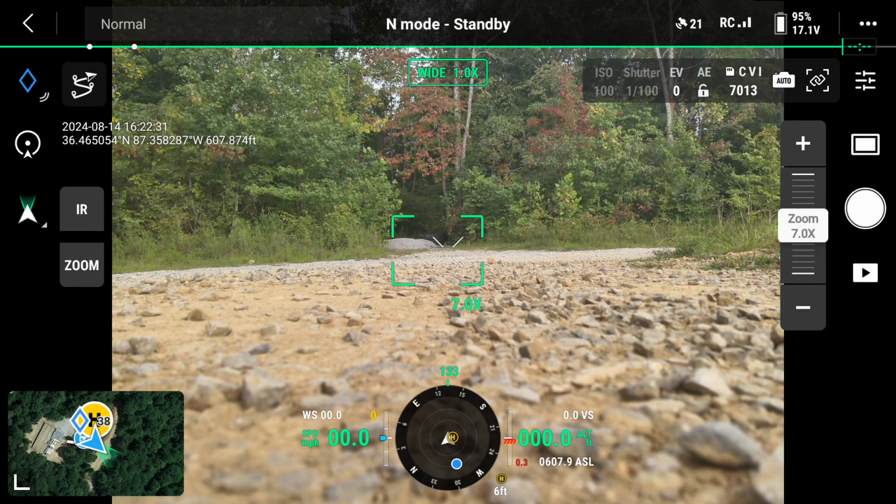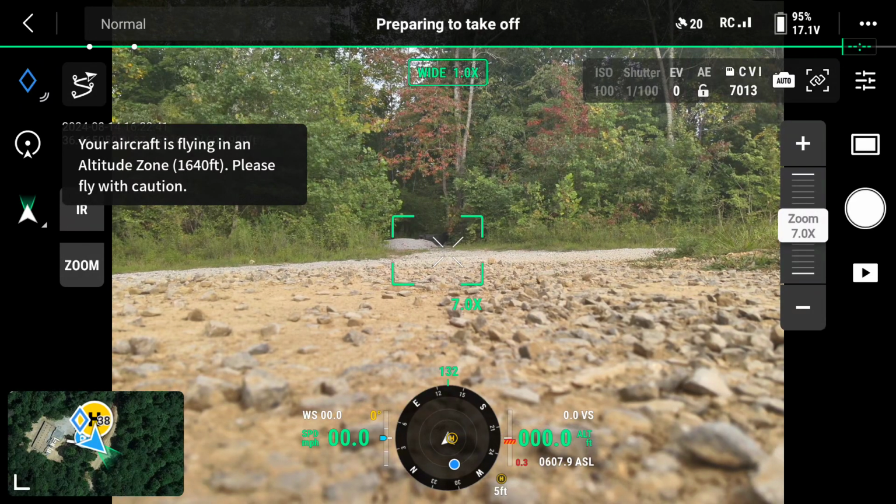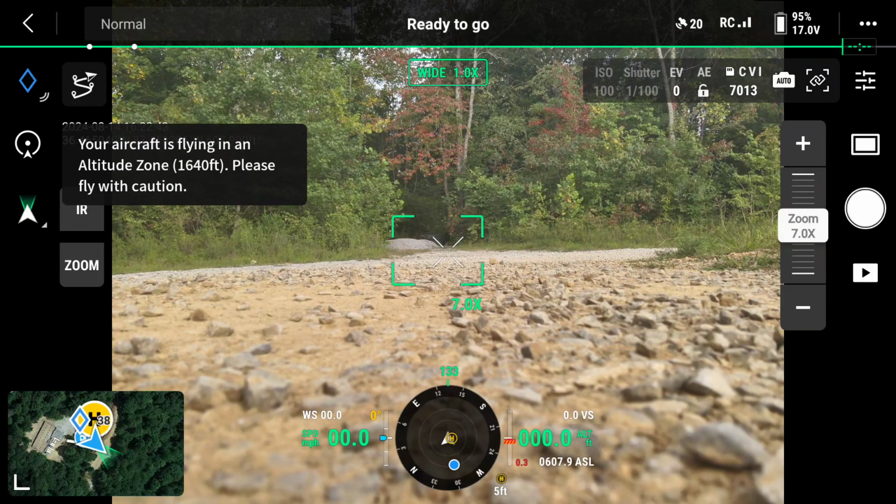So today we have the Mavic 3T out, and we're just going to play around with it some, do some camera work, and try some different things. Taking off.